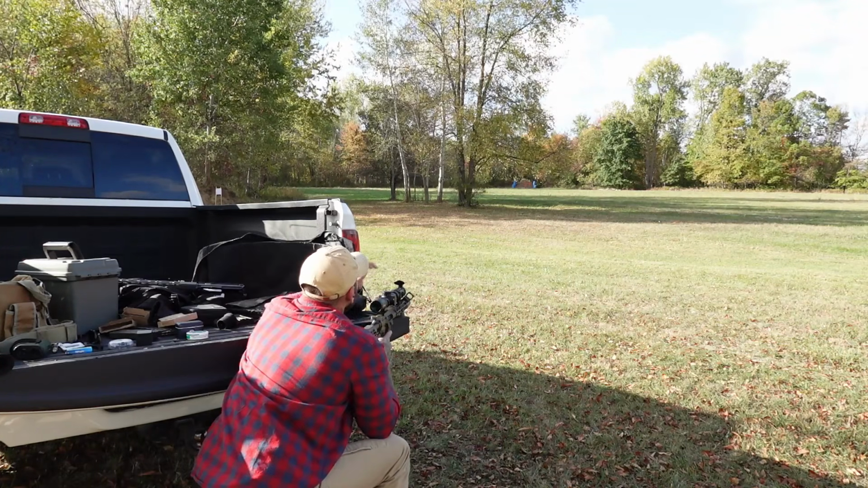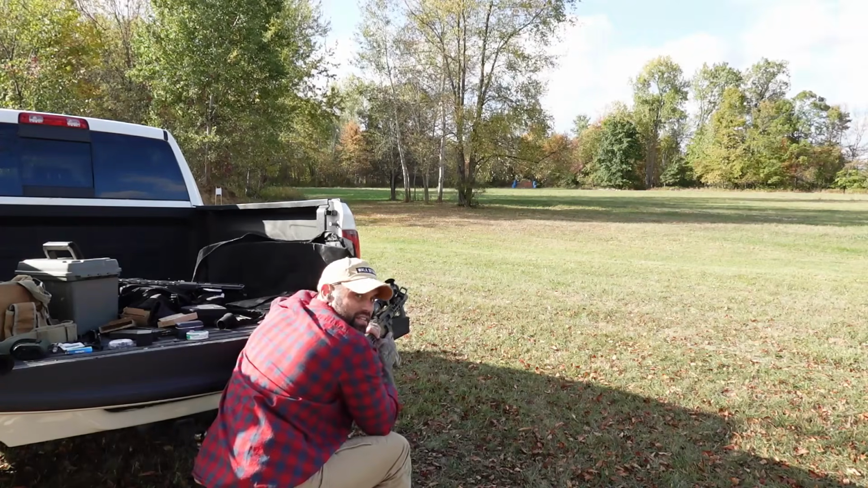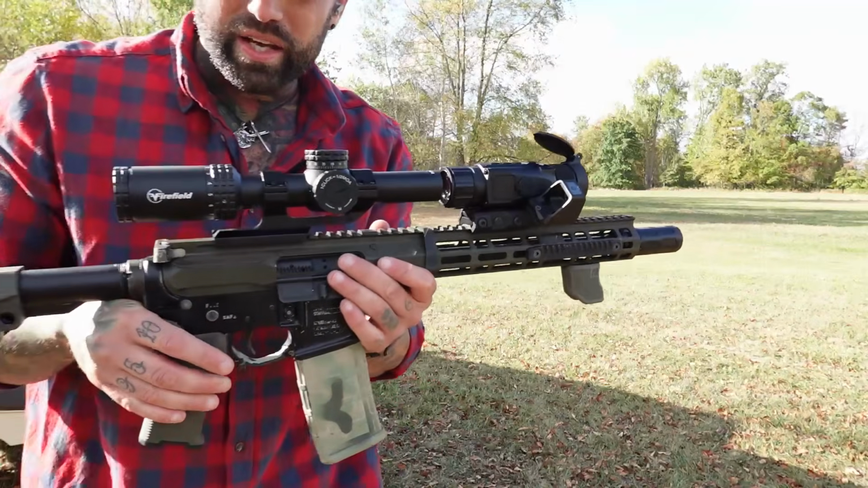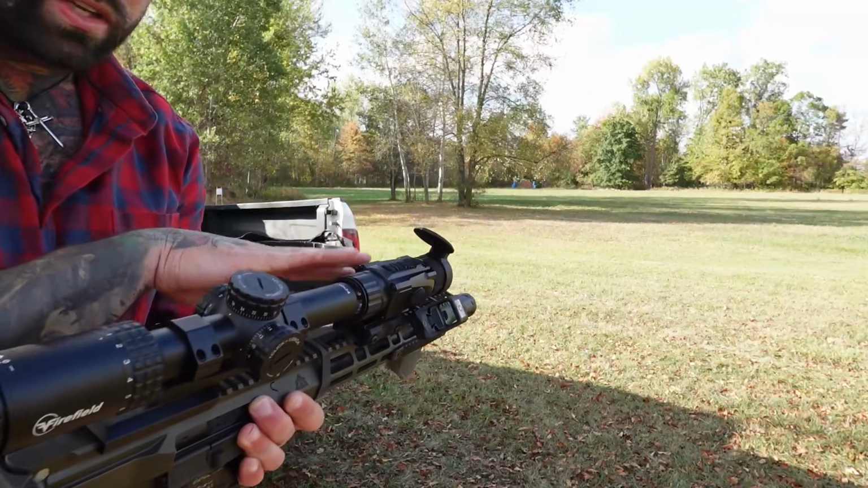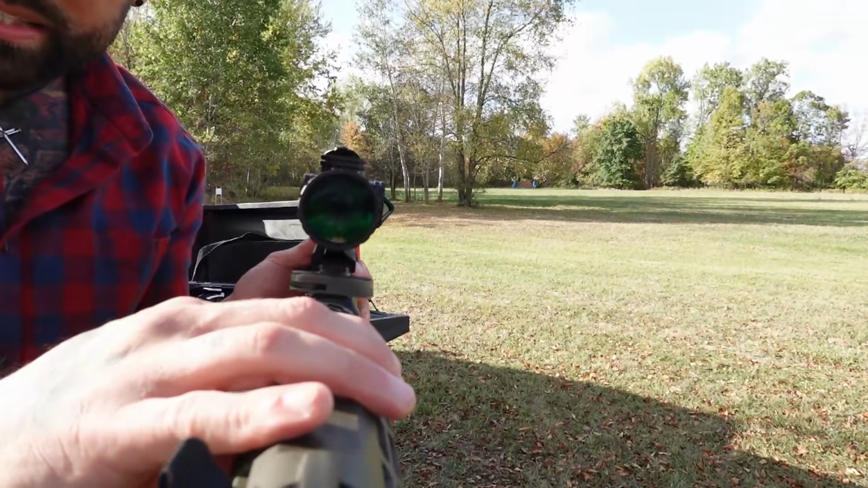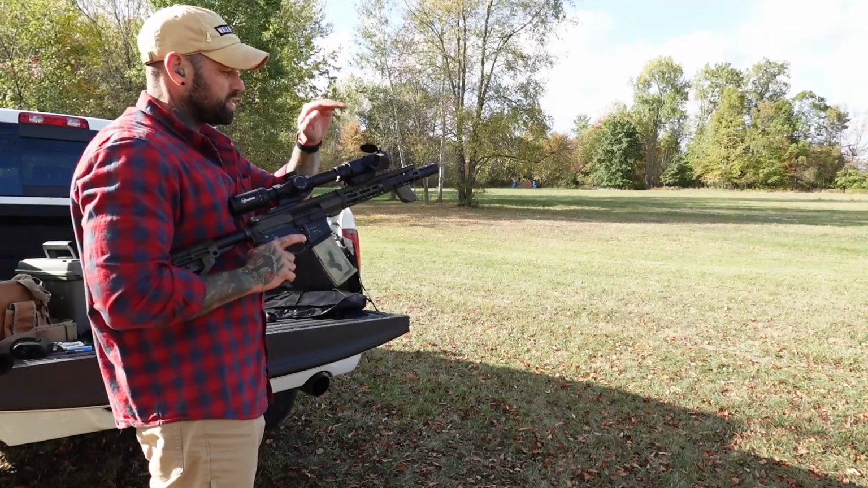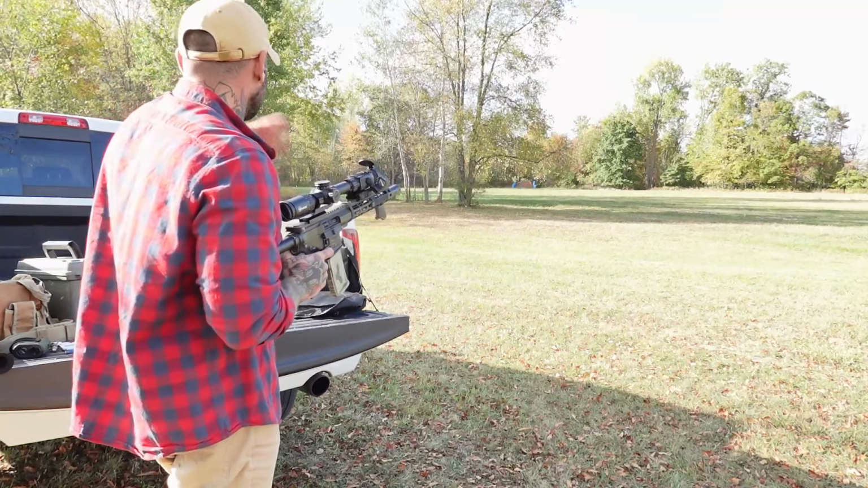Yeah, let's see. Because this is a QD mount, you gotta take this off. So let's see if this red dot is still zeroed, even though I zeroed it at 27 yards. Let me just talk about it for a second. I know it's kind of like a wonky setup, but if you look through here, you got your LPVO with your night vision that is a QD that you can literally just pop this off, and then your red dot stays, so you can actually transition, and it's not really that hard to see. So because this is QD and we took it off because it was on the 16-inch, we put it in front. So I'm going to see if this holds zero.